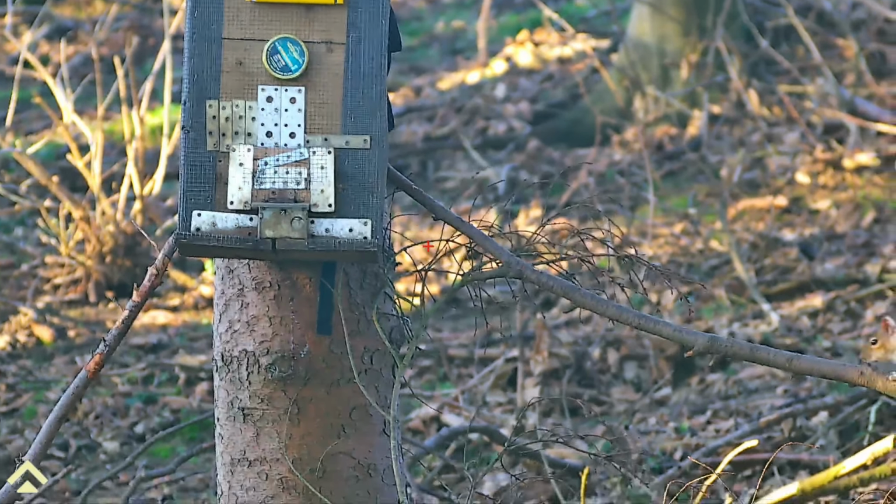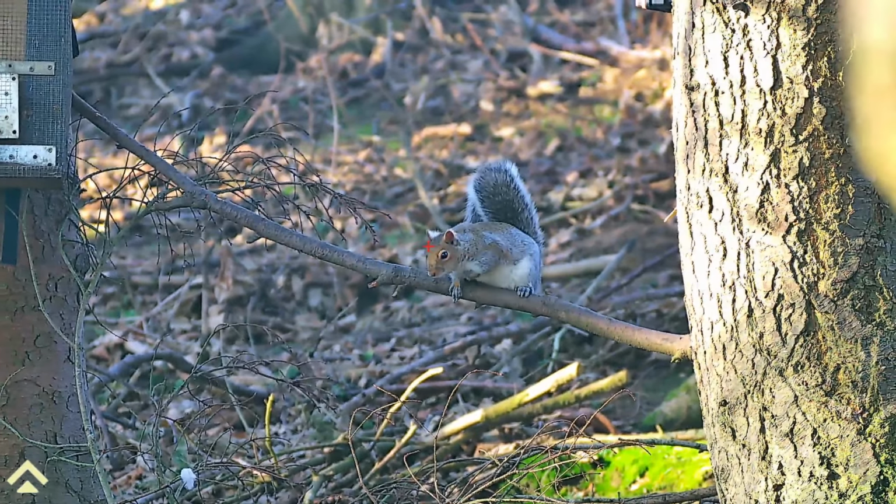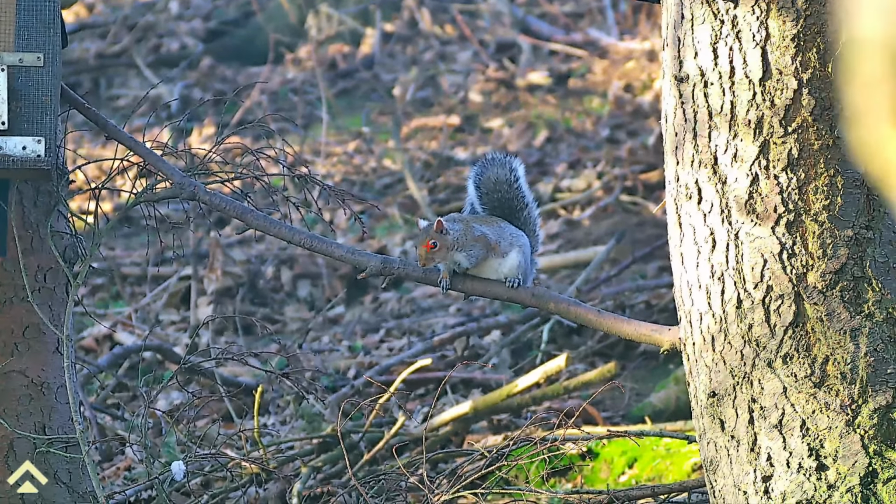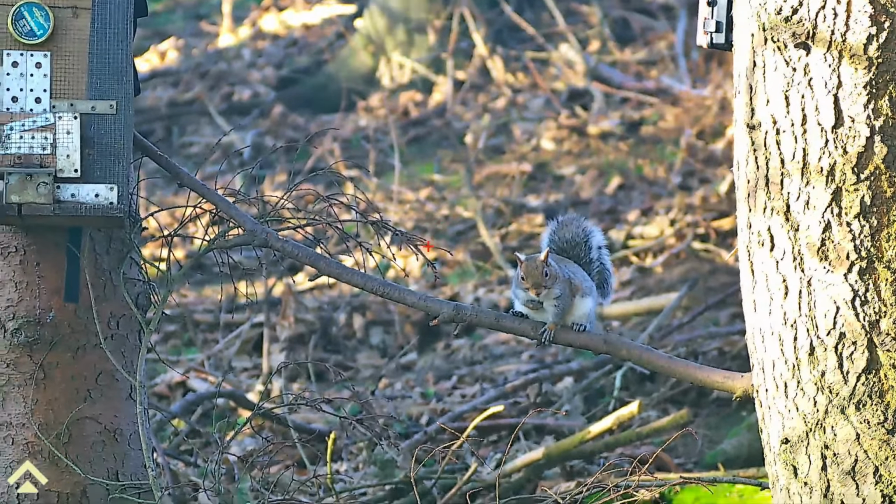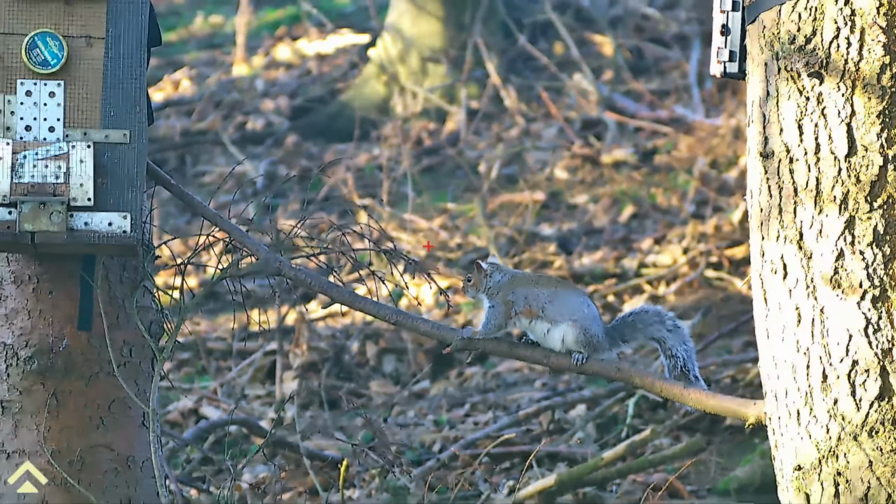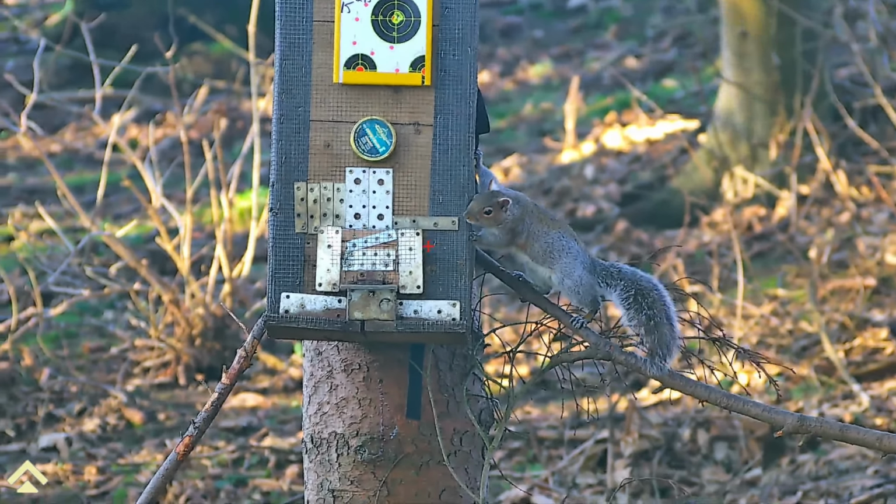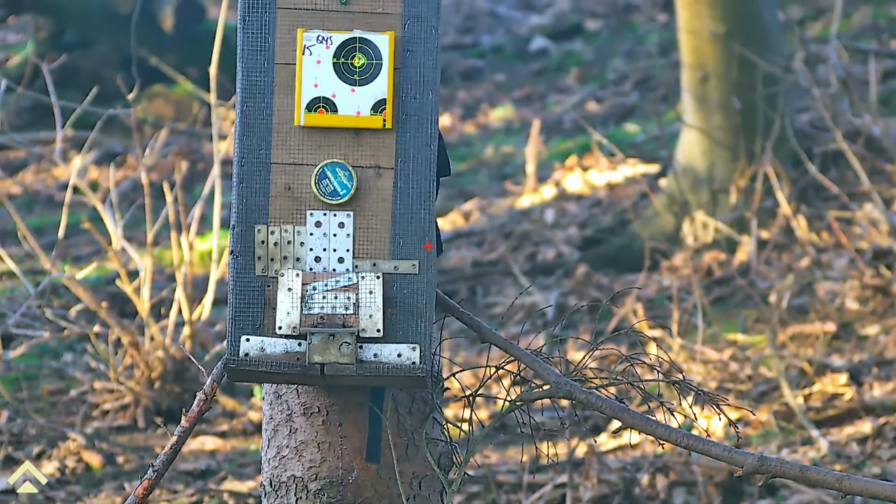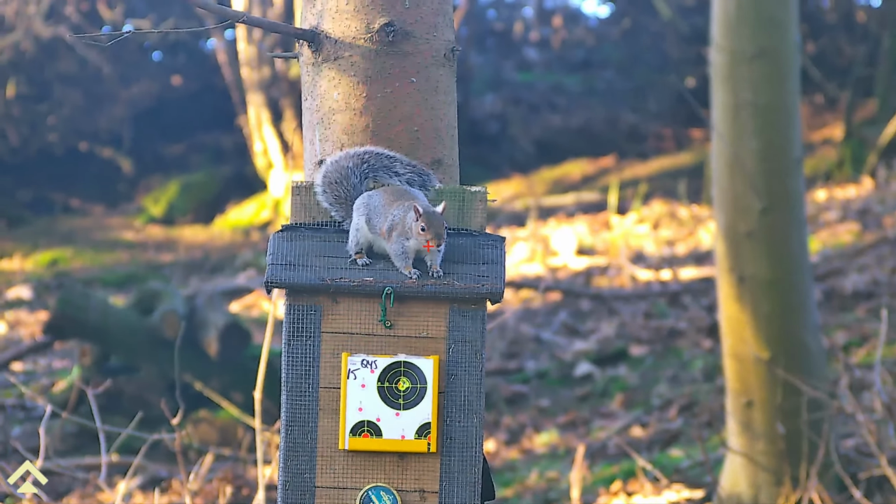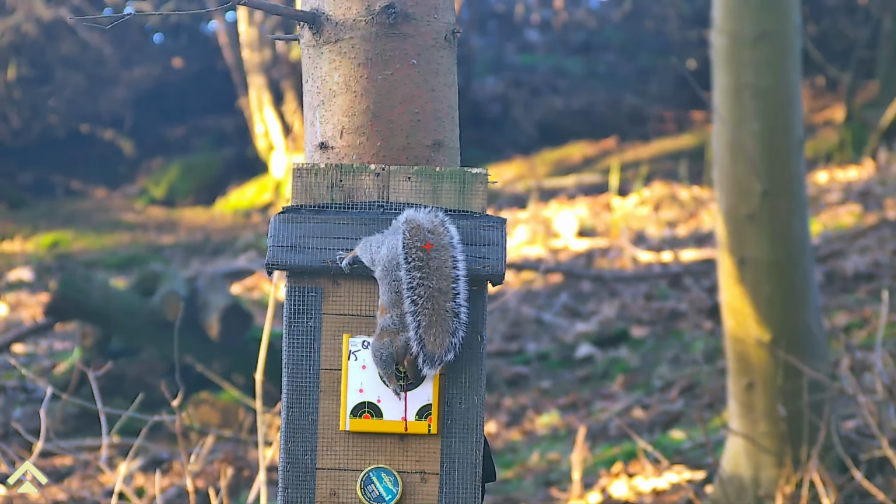Just over an hour for number 2 to come along from the right hand side. And that was it for this perm again. So these early mornings haven't yielded anywhere near as many greys as I thought they would. And here comes the claret, all over me 0 and target.